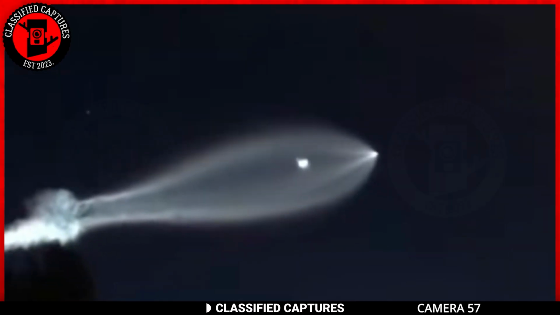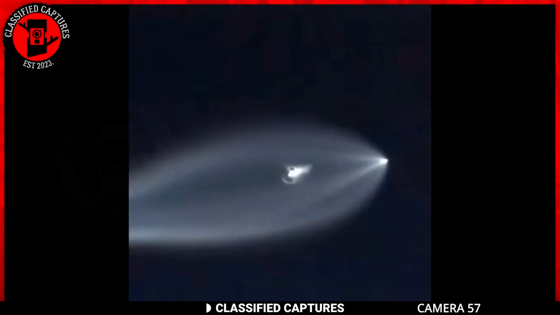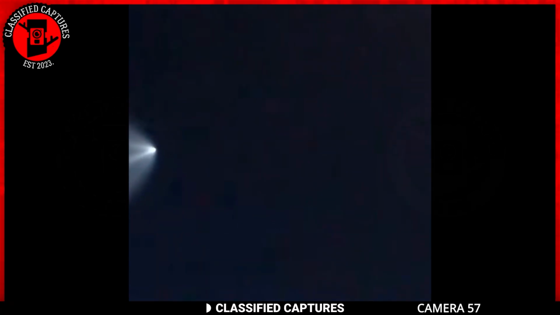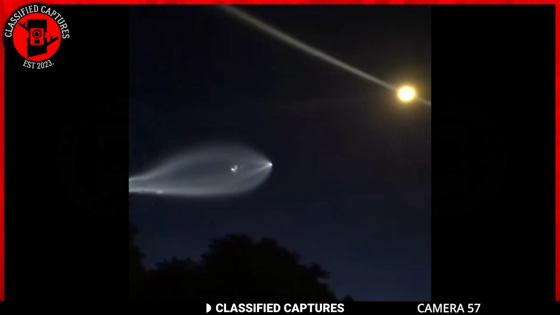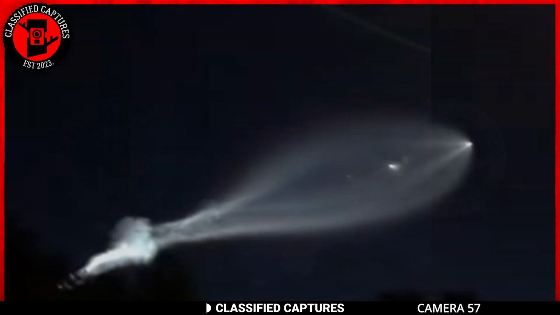The questions start swirling. Is it a spacecraft launching into the great unknown, a meteor putting on a fiery show, or perhaps something else entirely? No one can say for sure, but what's your take on this glowing rocket in the night sky? A celestial event? A man-made wonder? Or maybe a touch of cosmic magic?